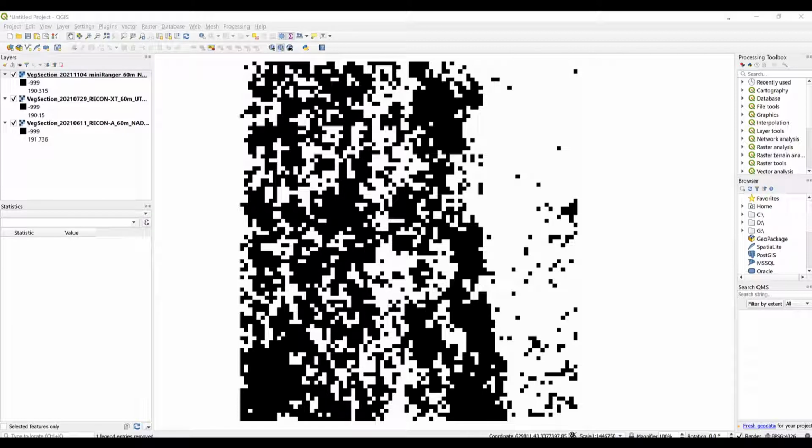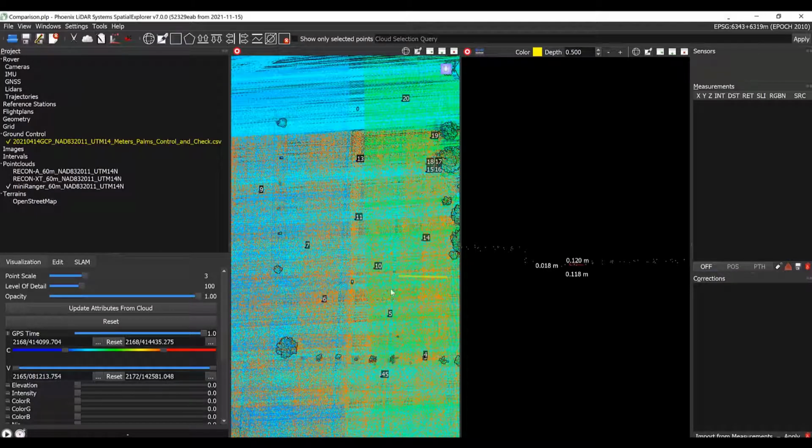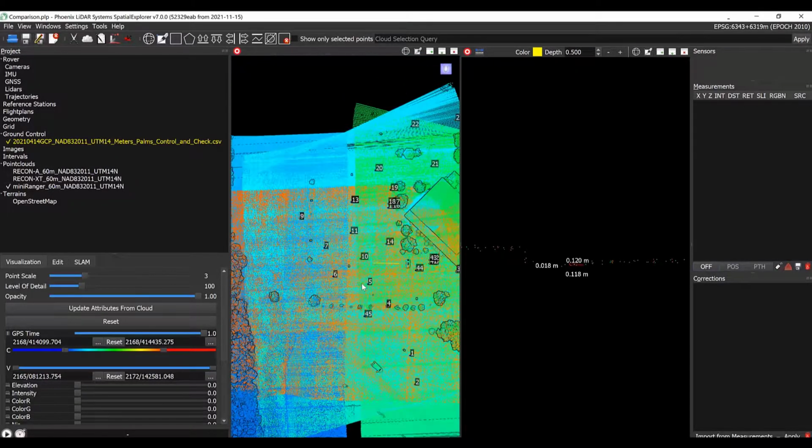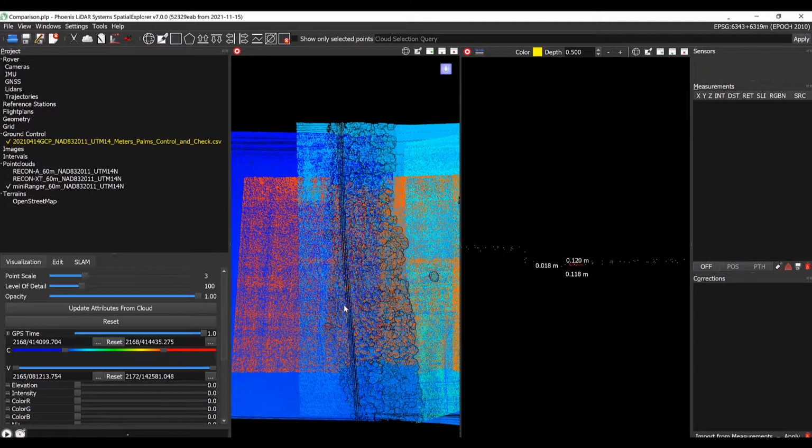The final question we'll ask today is, can each of these scanners map utility infrastructure? So let's go back to Spatial Explorer and move our map frame over to the west a little bit where there is a little power line corridor.